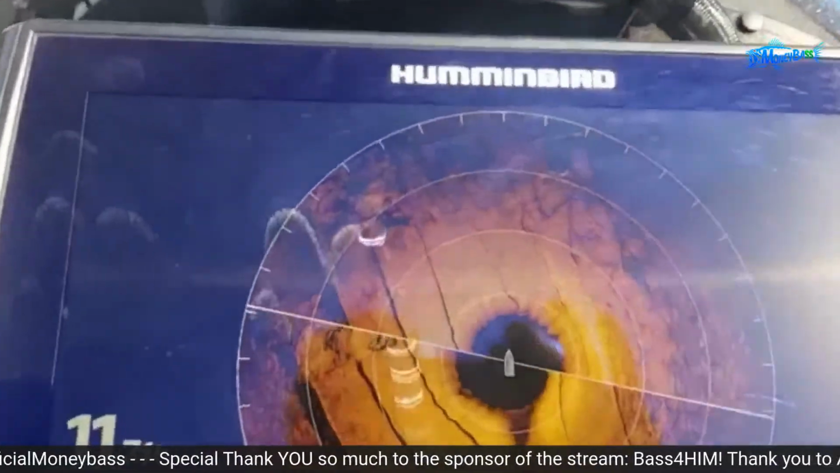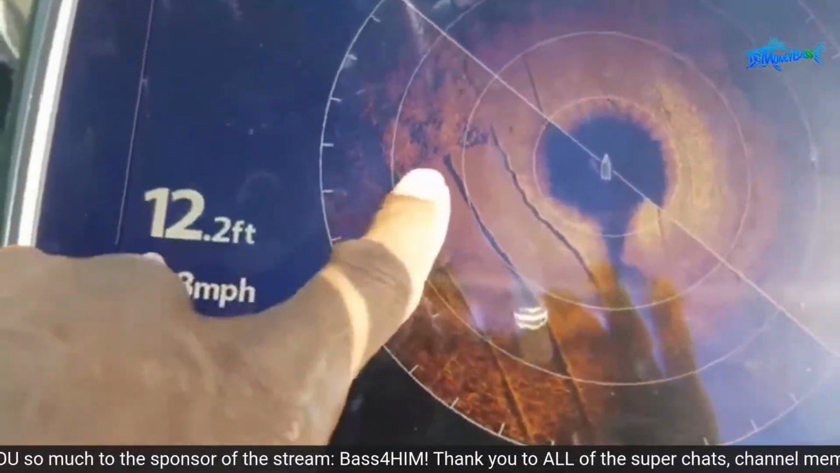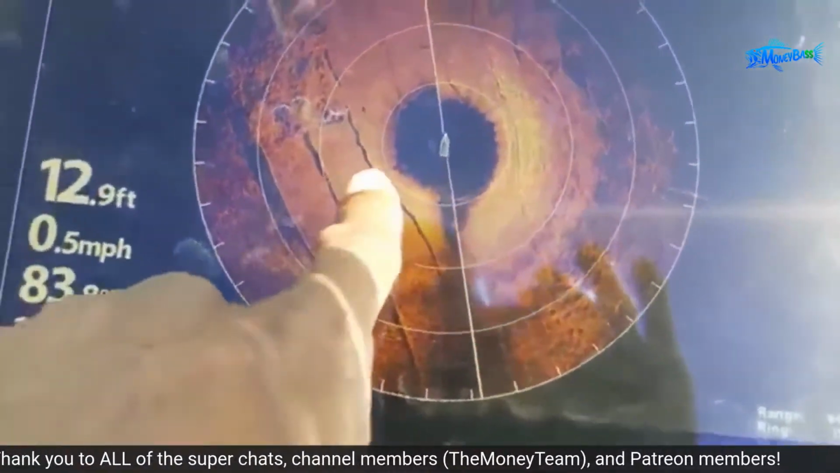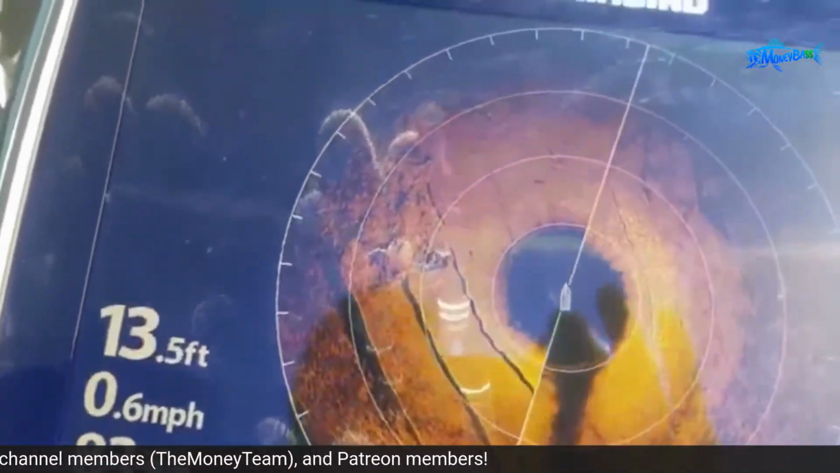All right, so here we go. Now you can see the end of the ramps. It's updating right now. So there's where the ramp ends. You can see the gravel and everything like that, the leftover. And you can see that these two ramps are a little shorter than these other ones over here on this side.